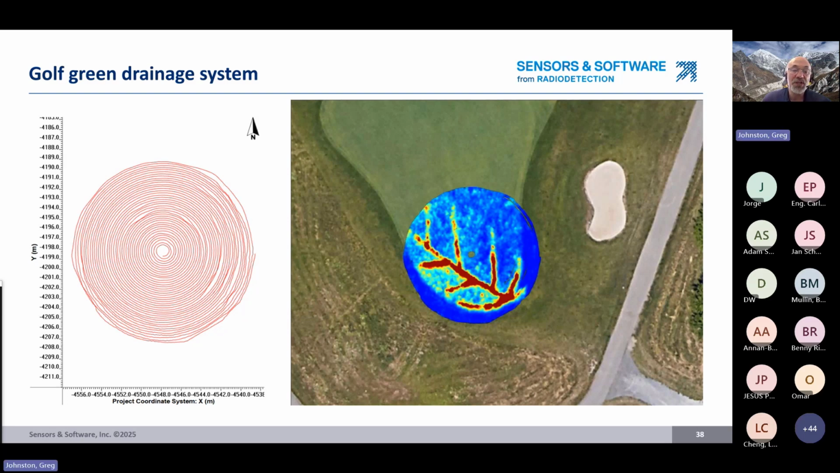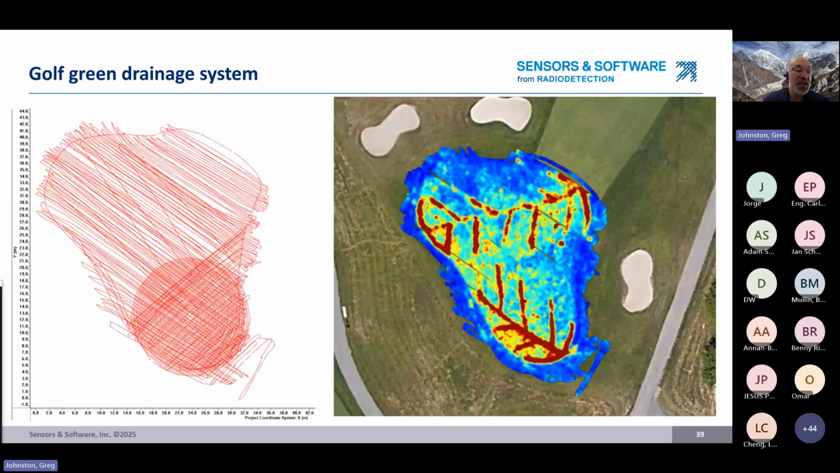That is one application. Now expanding that, we're taking the spiral that was collected and a pseudo-grid that was collected in the rest of the green, and we're taking all that data, combining it together and producing depth slices out of it. So now we can see the full drainage pattern in the golf green, as a combination of spiral data collection and pseudo-grid data collection. So we end up with a spectacular image of what's in the subsurface.